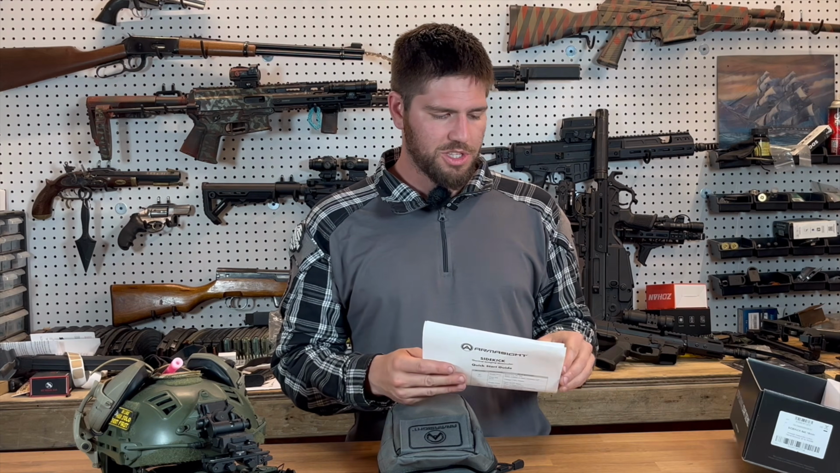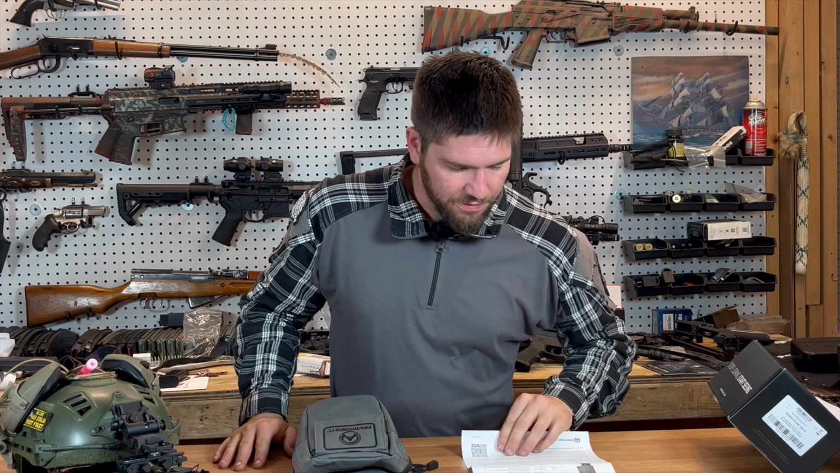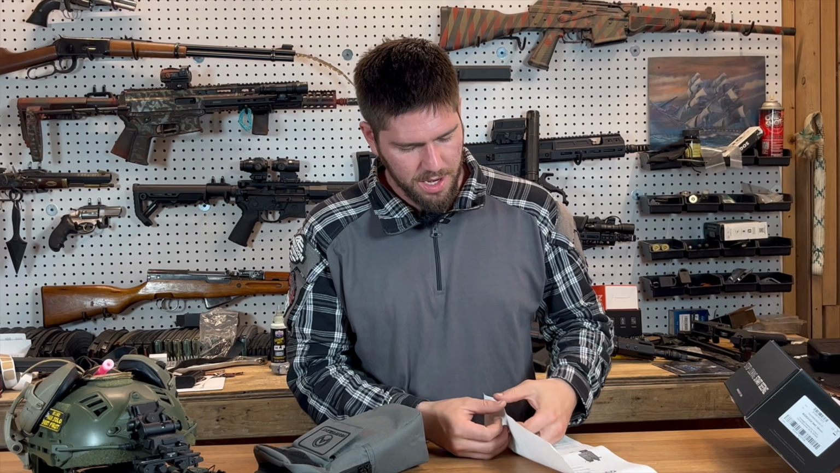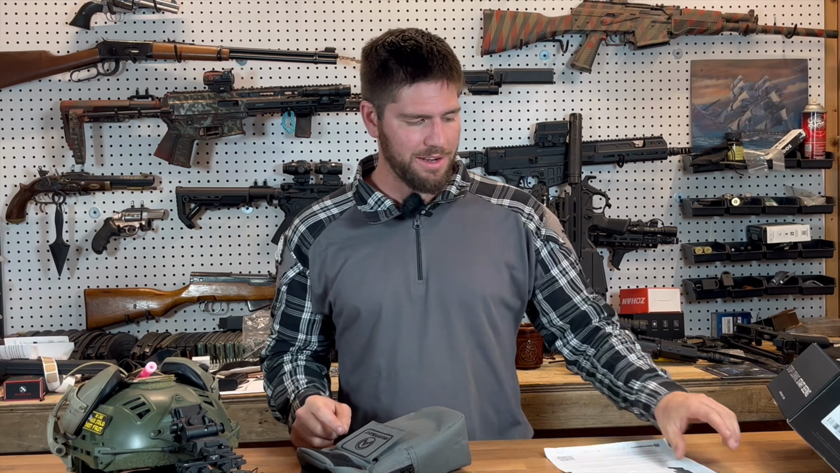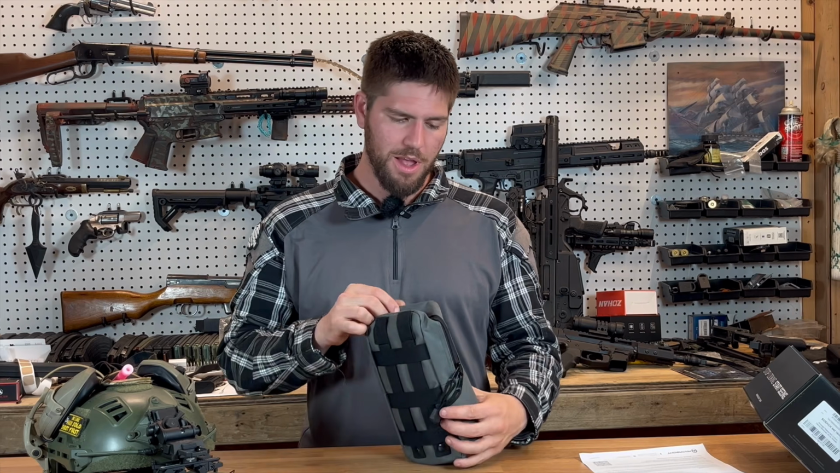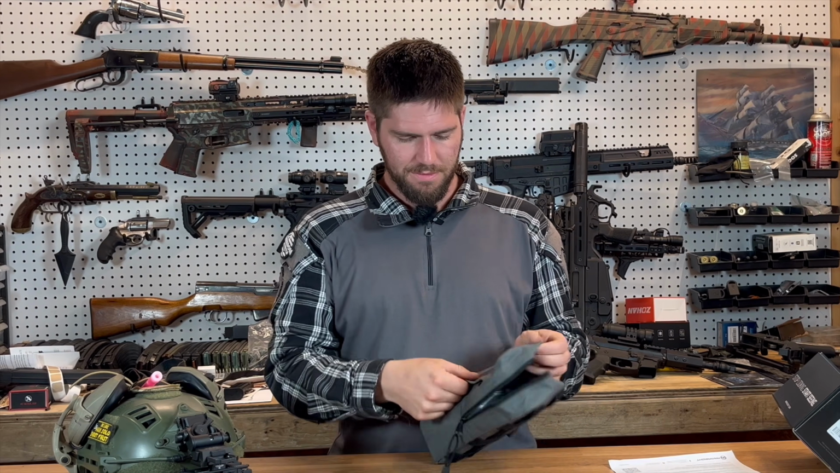So in the box, we've got a box, per usual. Then we've got instructions on the different button layouts and how they work, what functions they perform. Dang, one page, that's a good sign. Simple, easy to remember. Nice little case it comes with. Nothing in the front pouch.